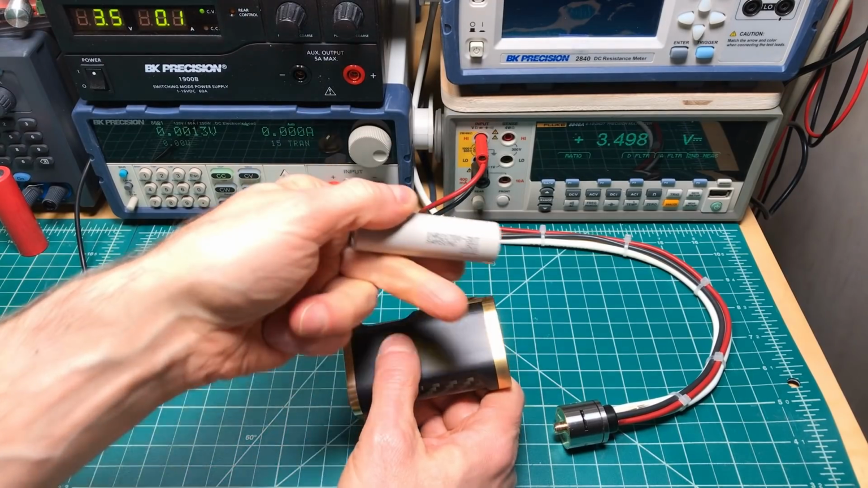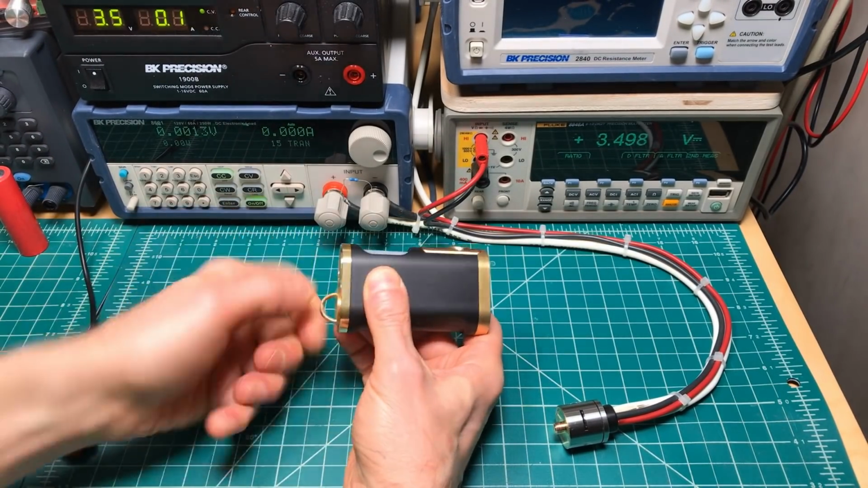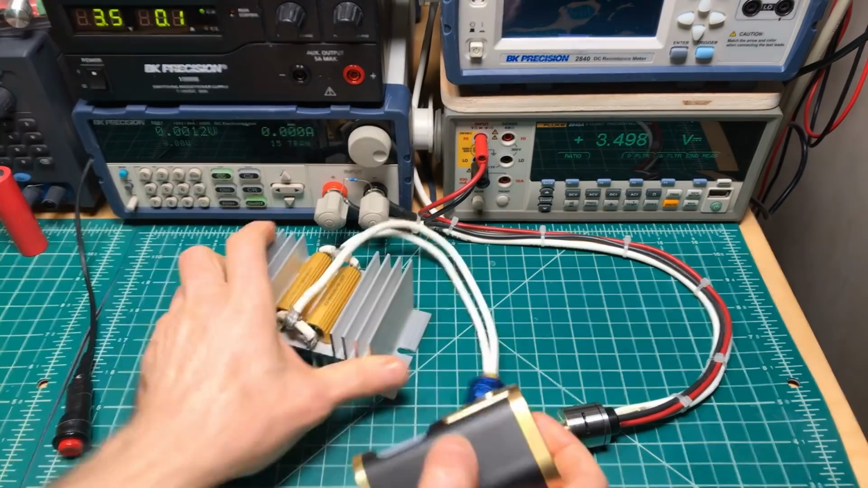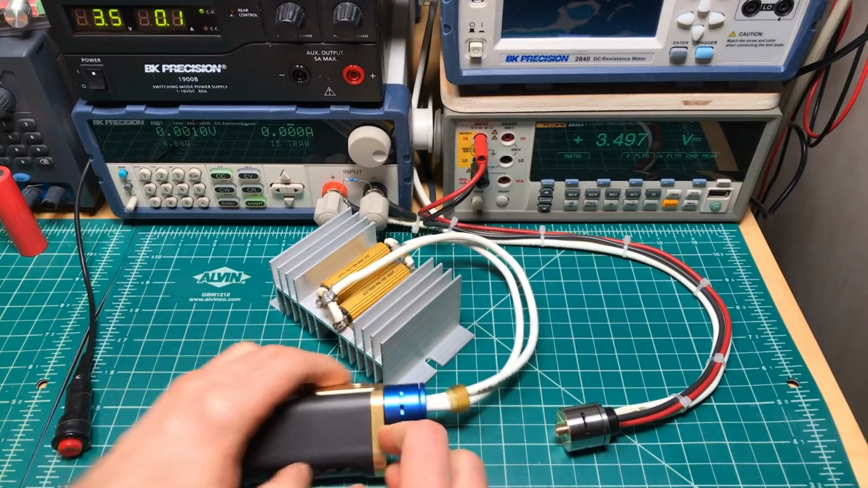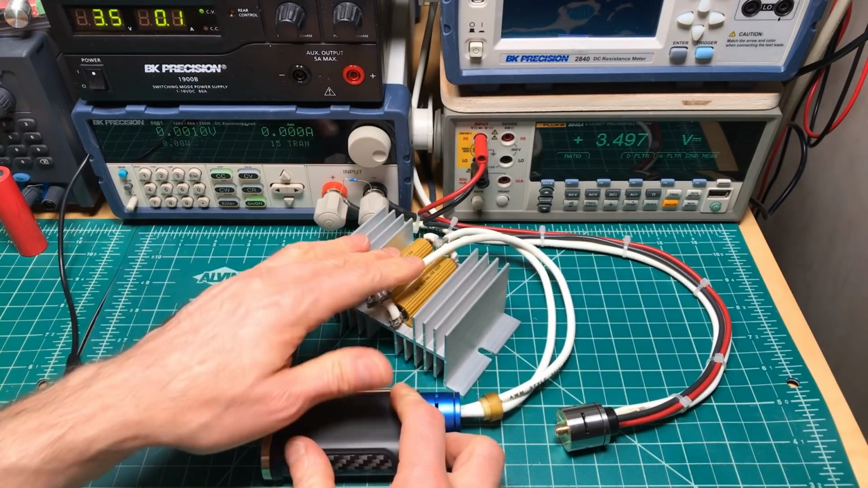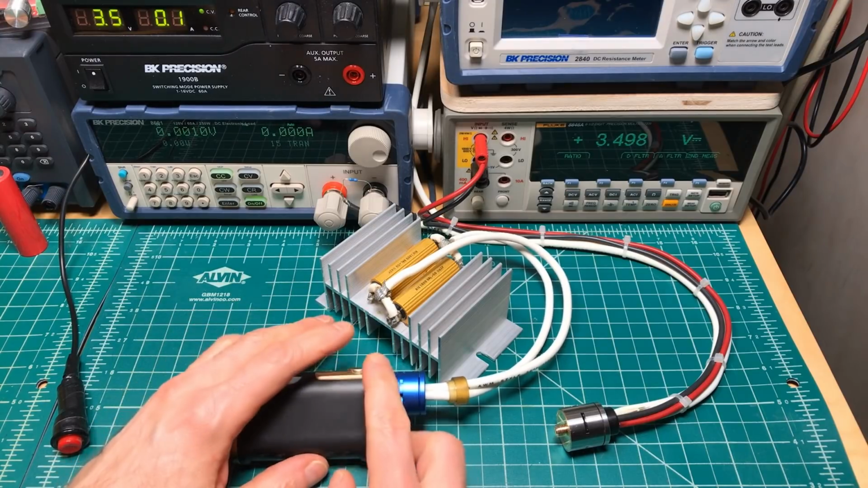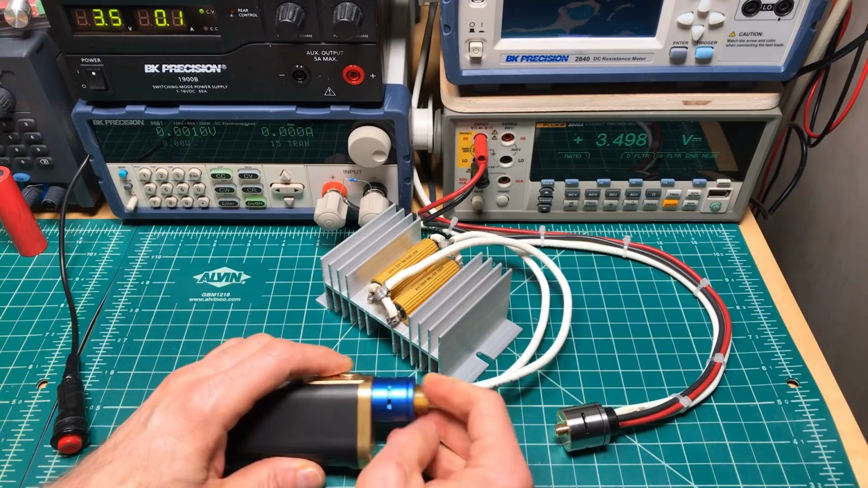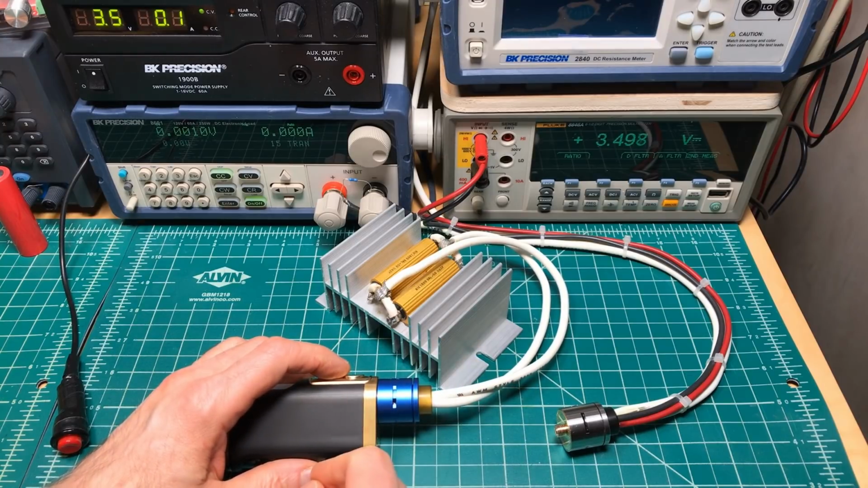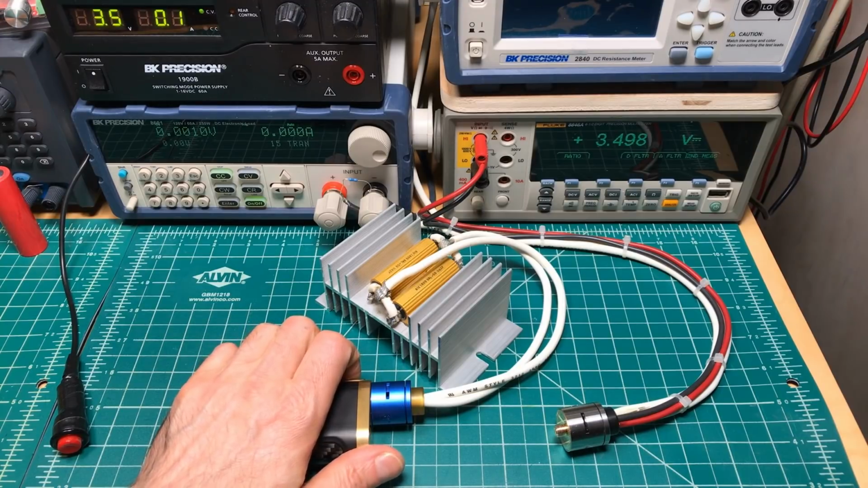I'll use a Samsung 30T. And I'm going to fire this 200 times through a 0.1 ohm load with a Samsung 30T. And then we're going to strip this down and take a look at the contact points and see what kind of damage there is. And you won't have to watch this. I'll cut out most of the button presses. Let's get this set up.